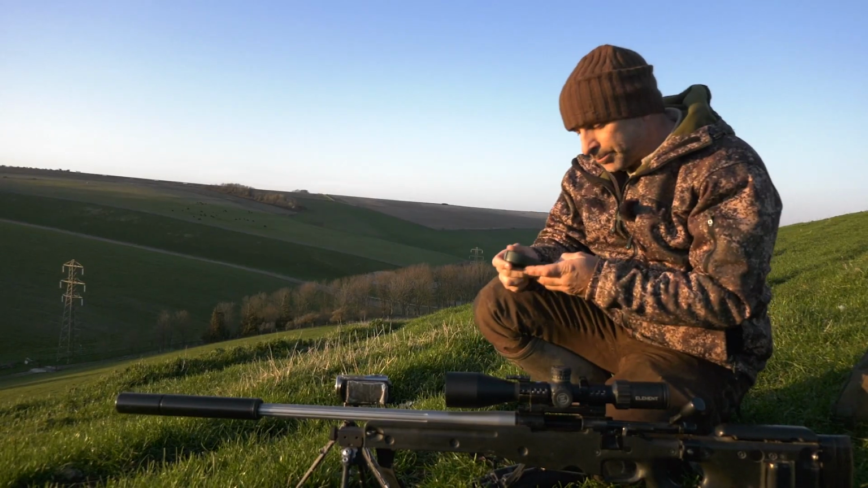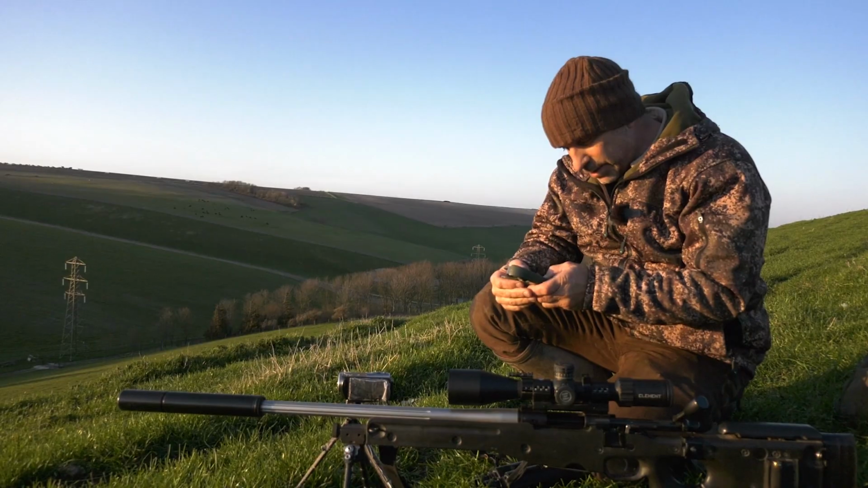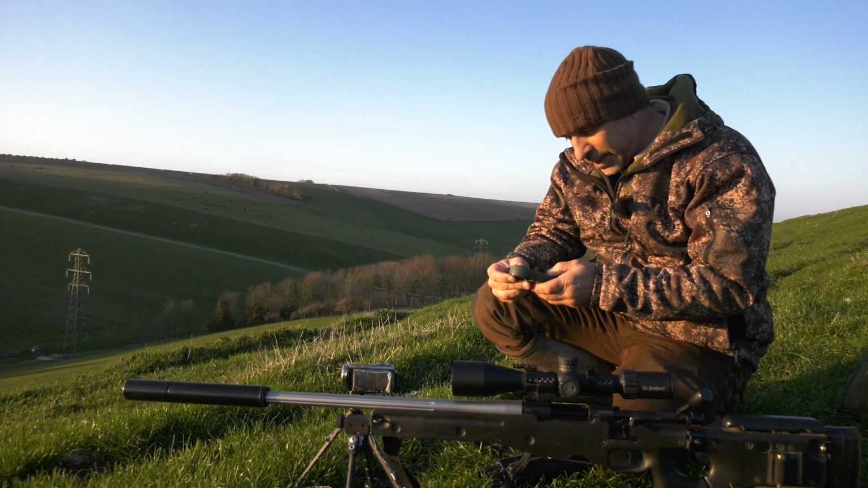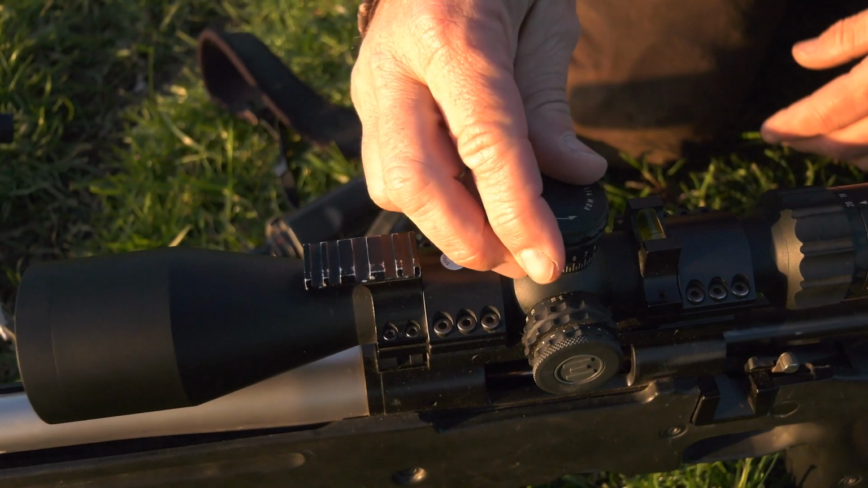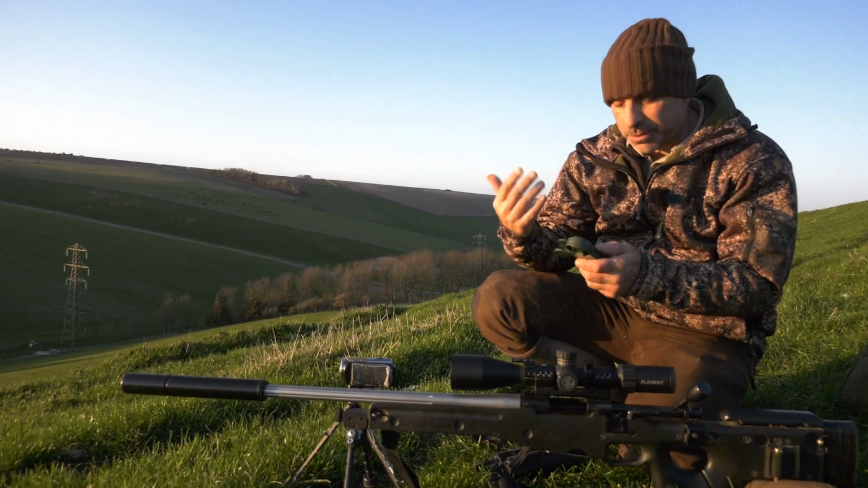So what I'll do is just quickly put that into the Kestrel. 308. That gives me a correction of 4 MOA on the elevation. So I'm going to dial the scope into 4. And then I'm also going to dial the wind in as well, because it's fairly constant.